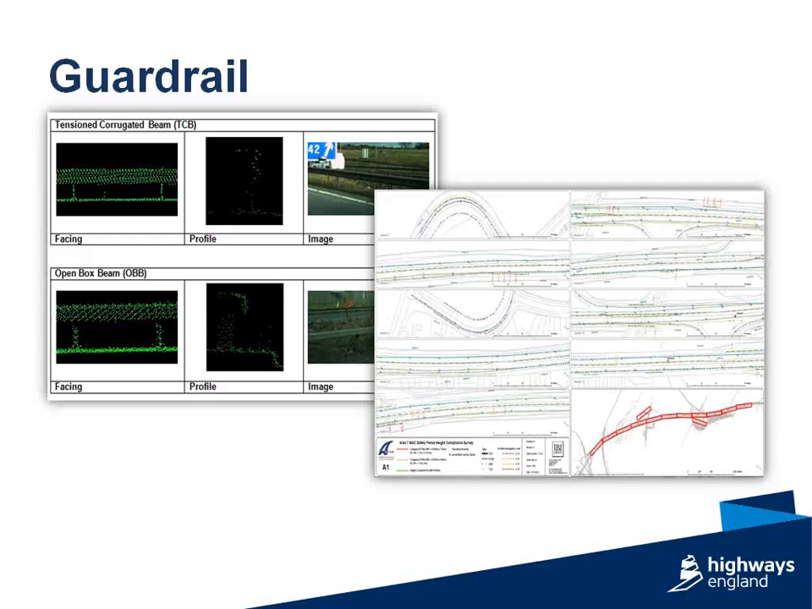And a very important condition measure for guardrails is its mounting height. Obviously, all mounting heights are specified for different types of guardrail to ensure that it's set at the right height. So if there is a collision with the guardrail, vehicles do not go under or go over these guardrails. So we, with Highways England, developed a method using the LiDAR derivative to extract the mounting heights from the guardrails, and a validation process throughout to ensure what we were extracting was accurate.